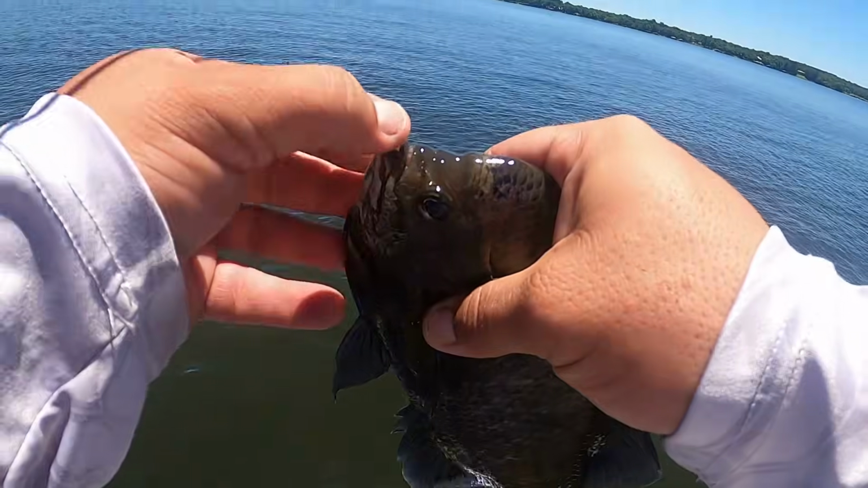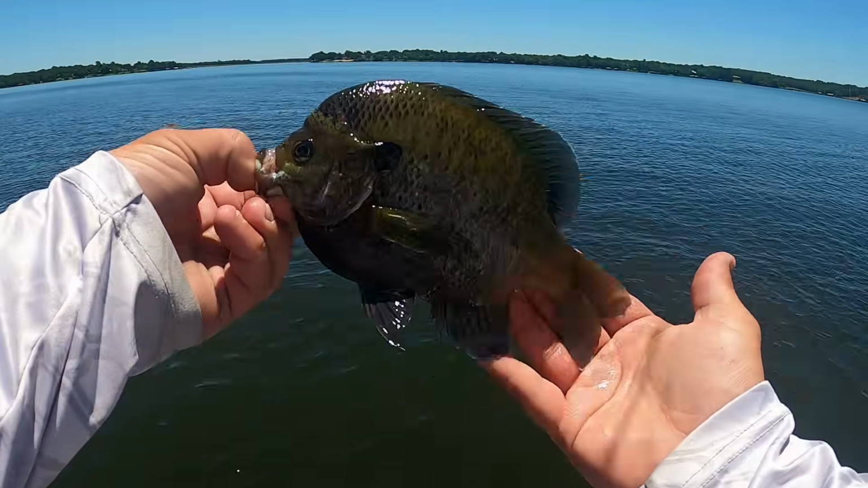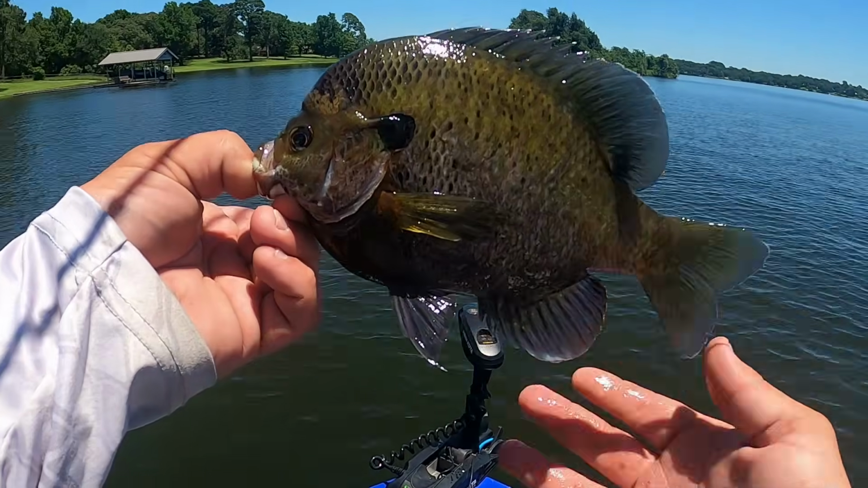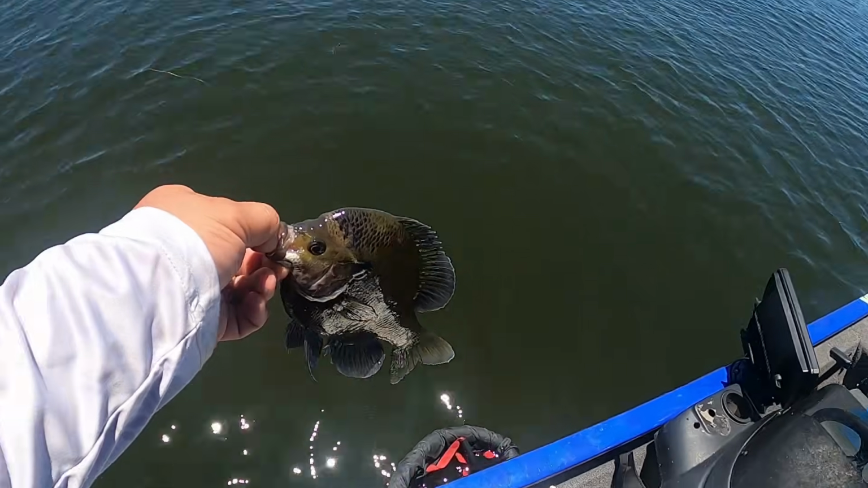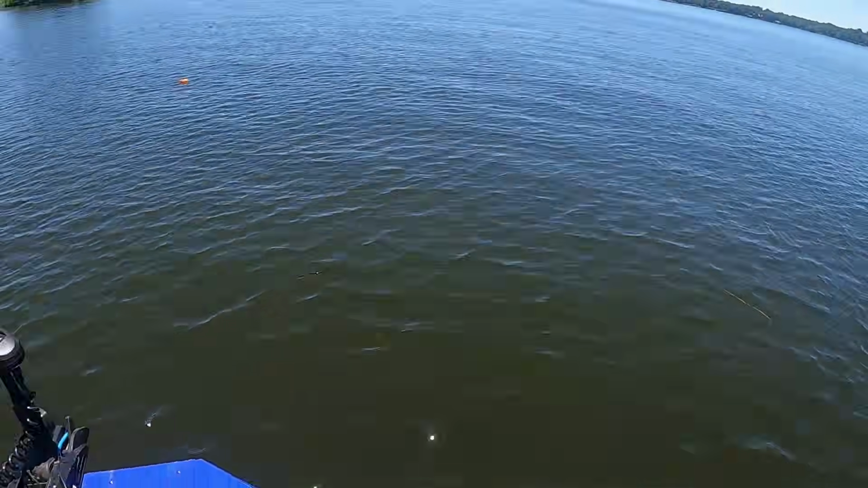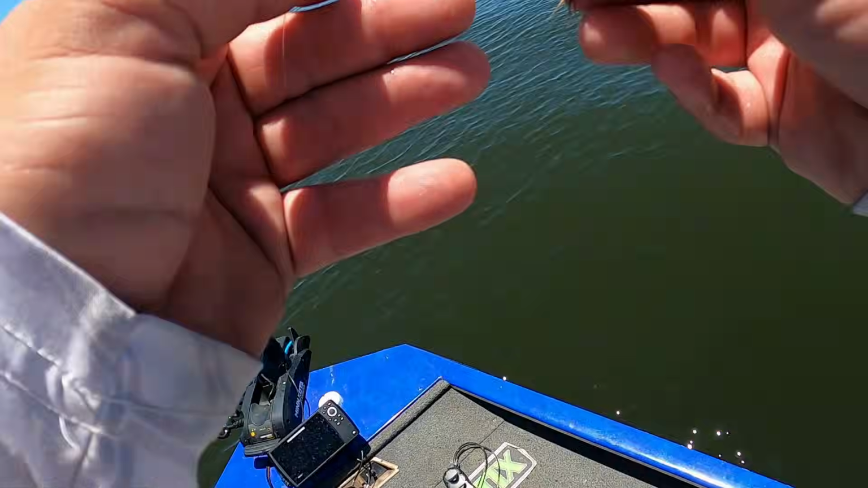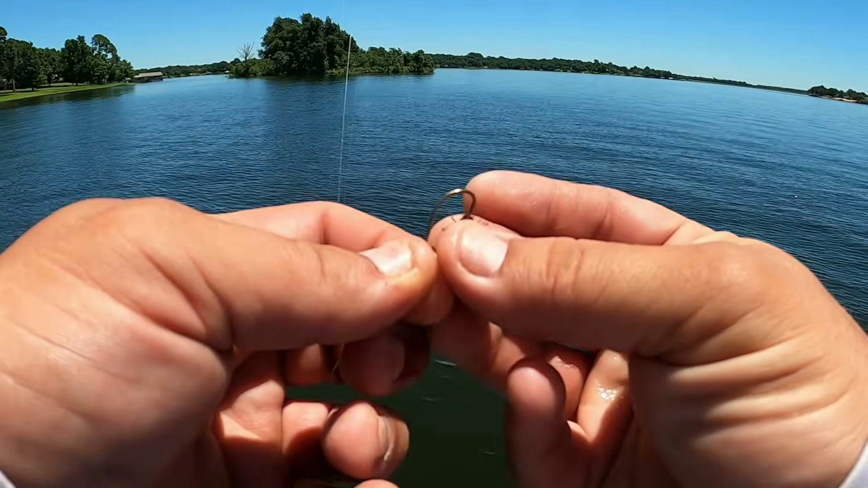All right, guys, there he is. This one's a little bit bigger than that last one. Check him out, guys. Beautiful fish. Hopefully y'all can see that. That is beautiful. Like I said, I'm gonna measure some of these guys for y'all here in a little bit, but we're gonna see what we can do. He actually just went back in the water, but it's all good. All right, guys, just caught one. I thought I was filming, but I wasn't.